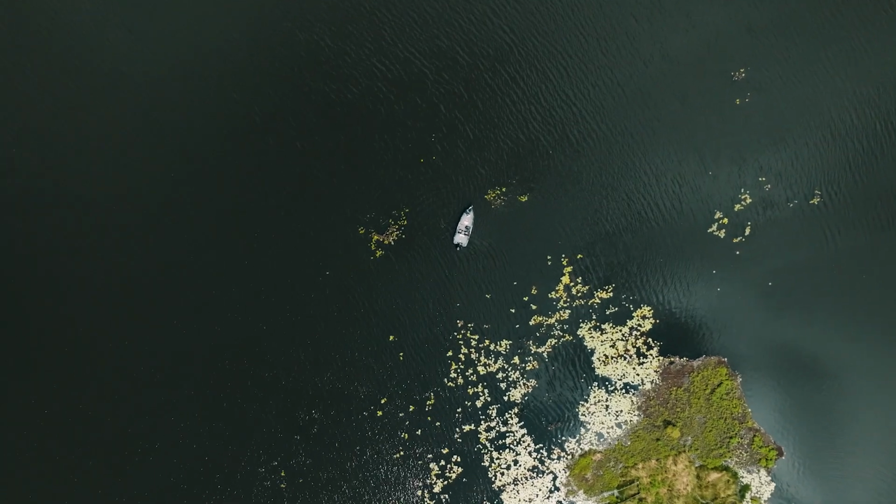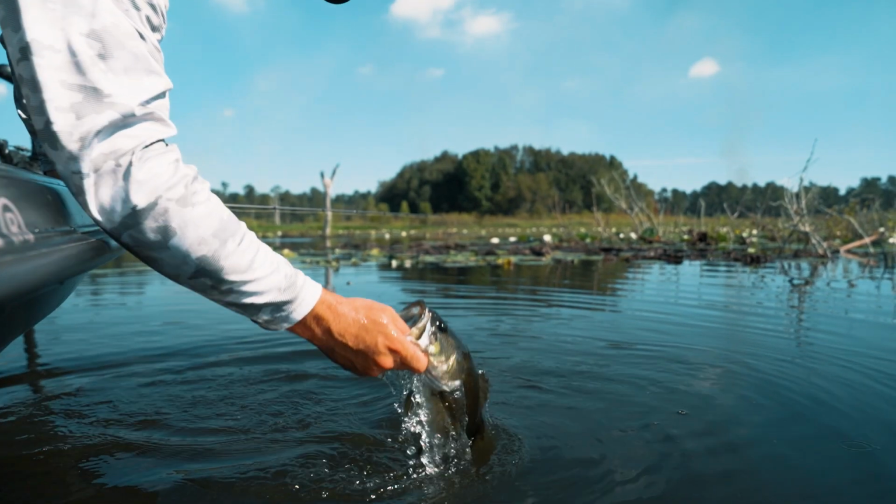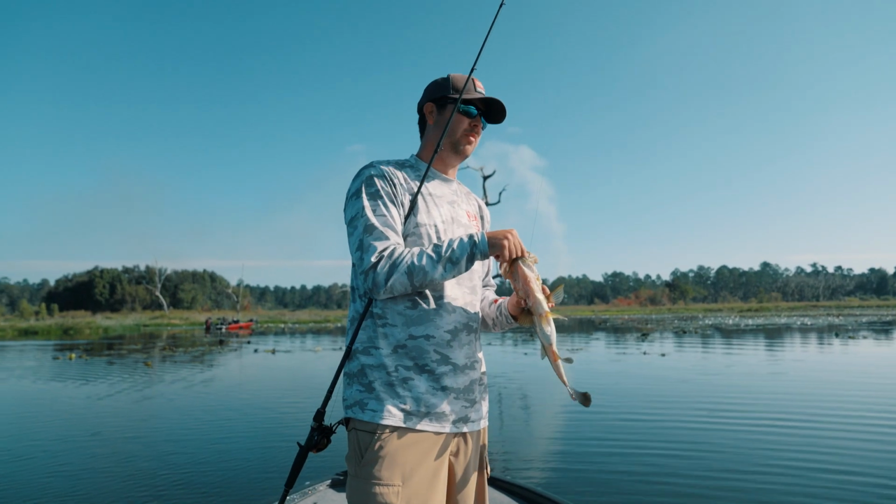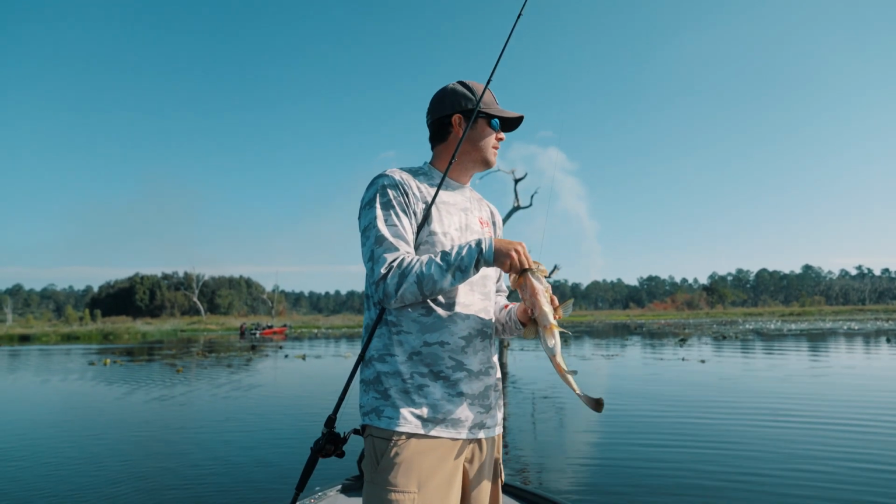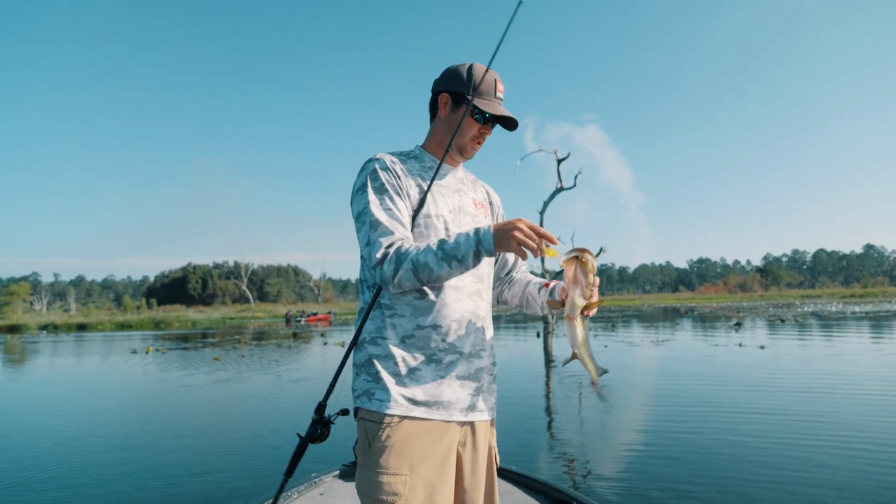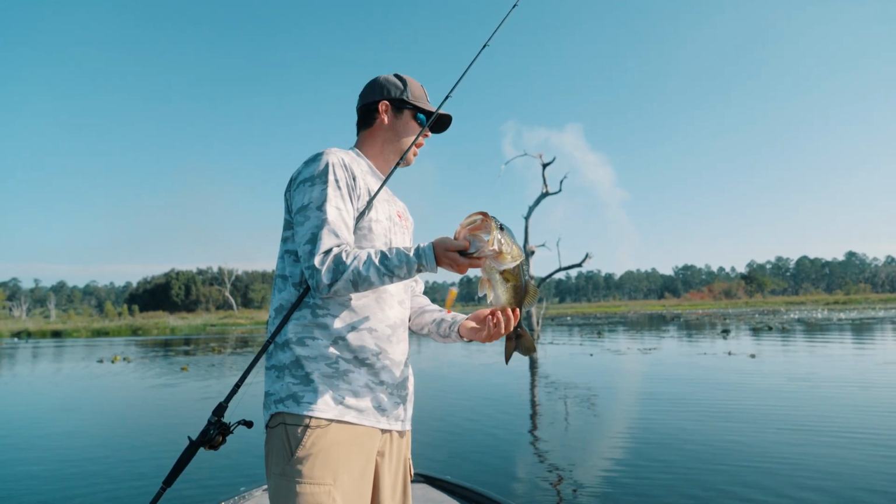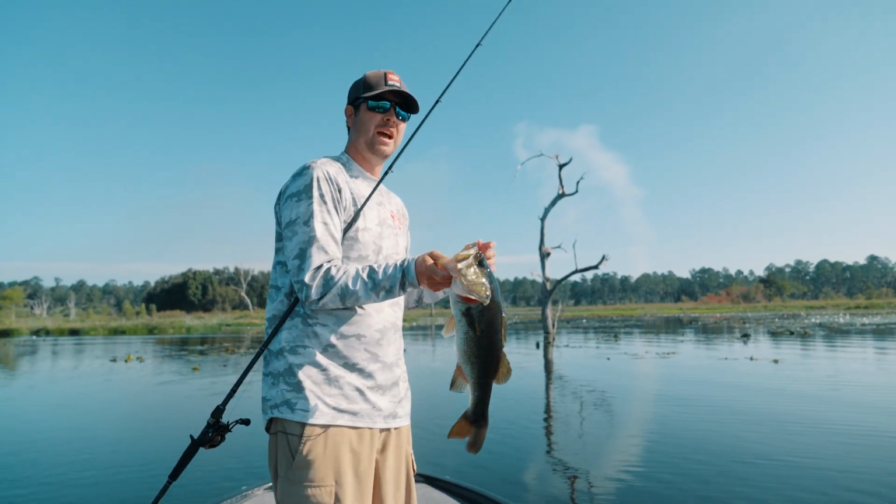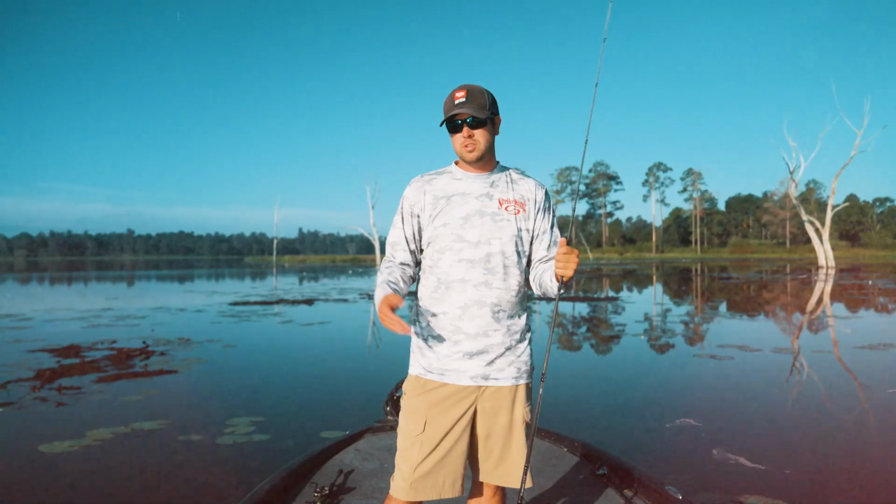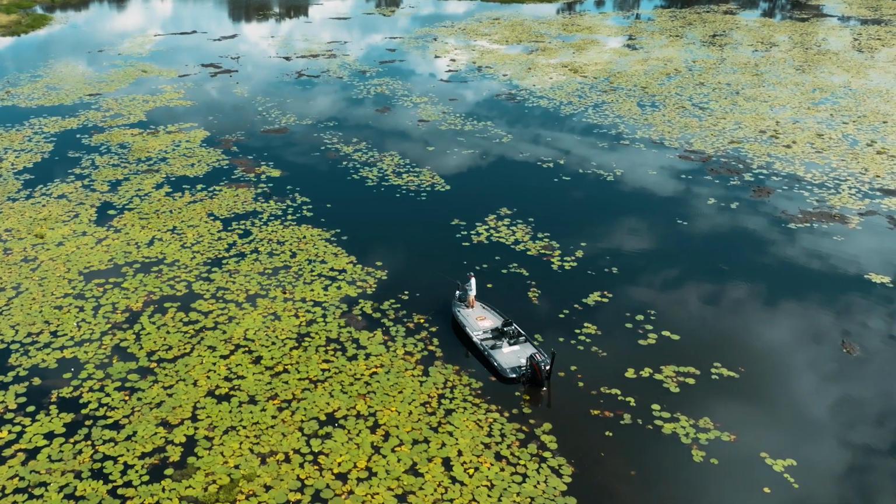Pretty cool deal there. A lot of people don't think to throw the Hybrid Hunter around lily pads, and that's something I've caught a lot of fish doing, throwing this thing around lily pads. It's nice, especially with braid. You can throw it through the pads, you can pull it through, rip it out of the pads real easy, and man, it's just something they don't see all the time. So as you can see, that one's skinny, got a big old head on him, but man, he gobbled it up. I got hung up on a pad and I popped it out of there, and he came up and smashed it.